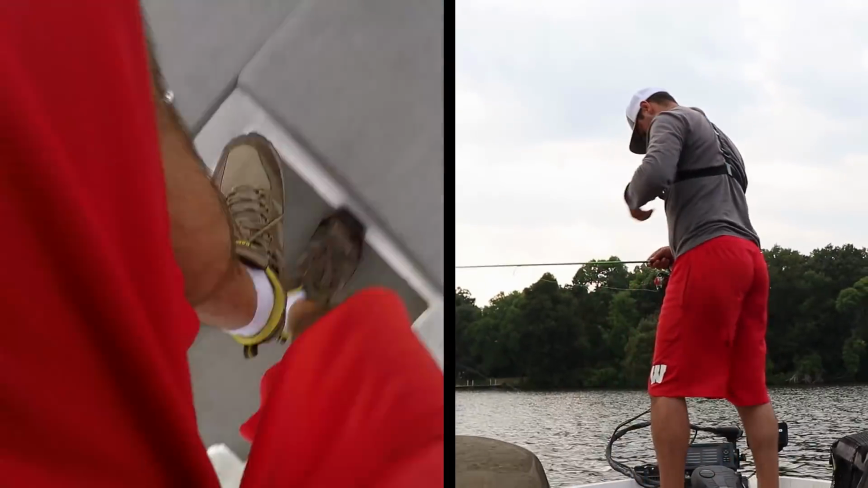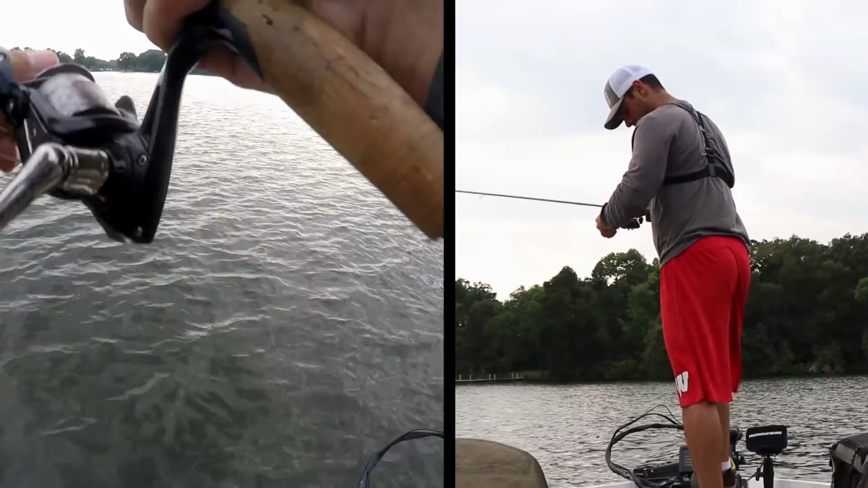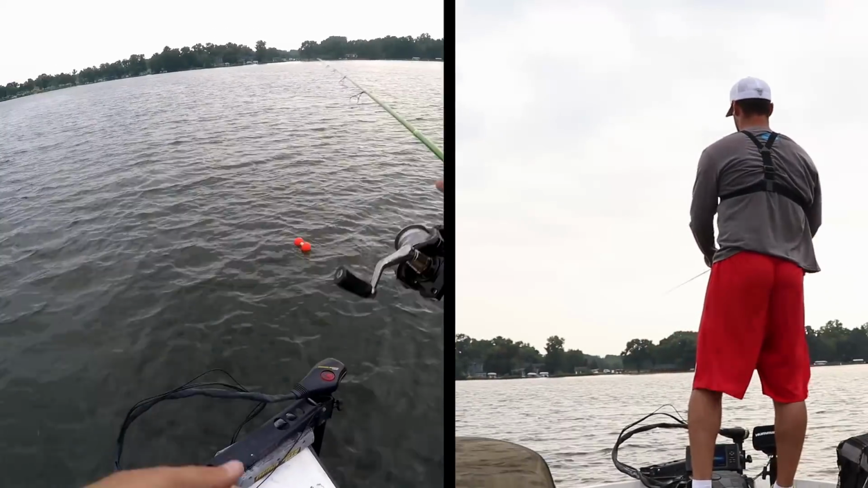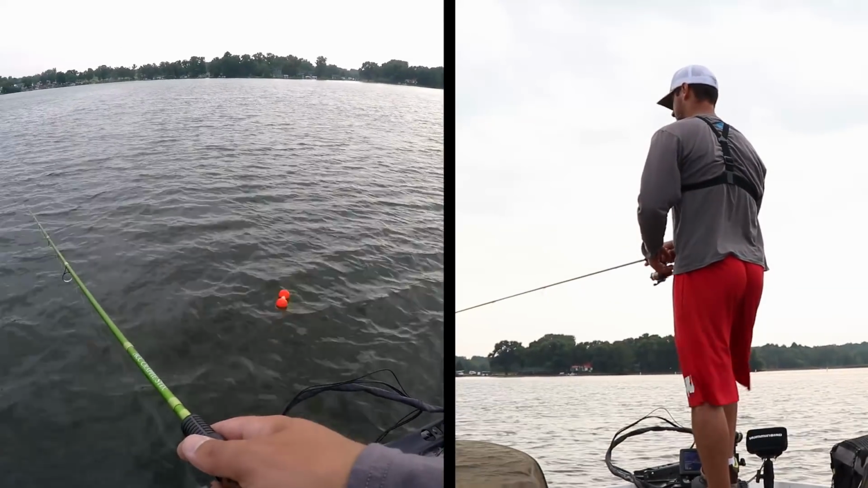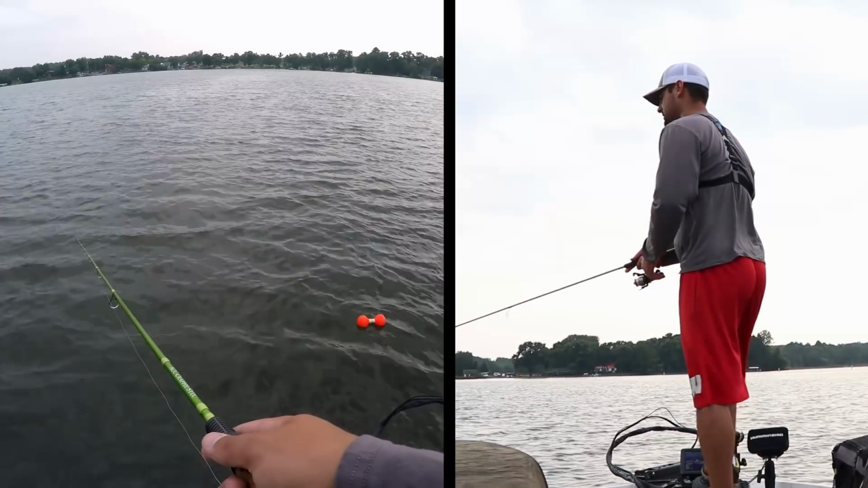Okay, here we go. See if we can get back over to this brush pile. I'm just gonna kind of flick it out over the top of the brush pile and bring it back over the top of it. We'll see if we can actually get a fish. The ones that are suspended above the brush pile are gonna be the most active for sure.